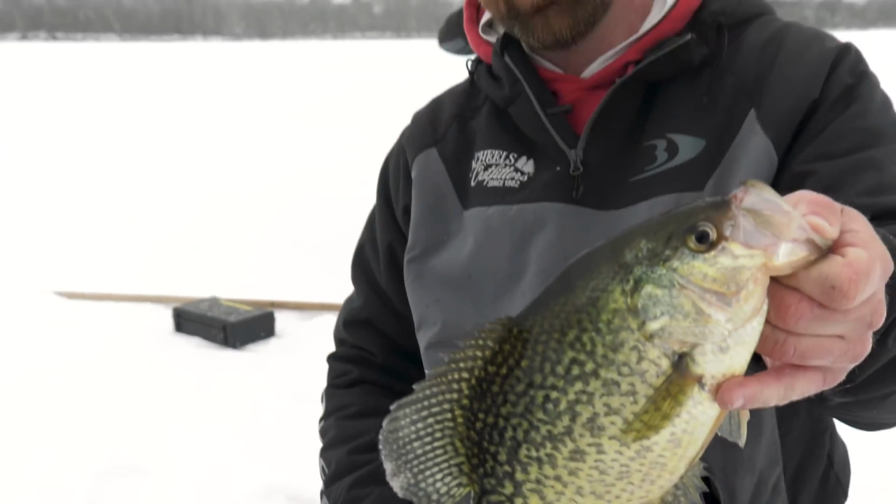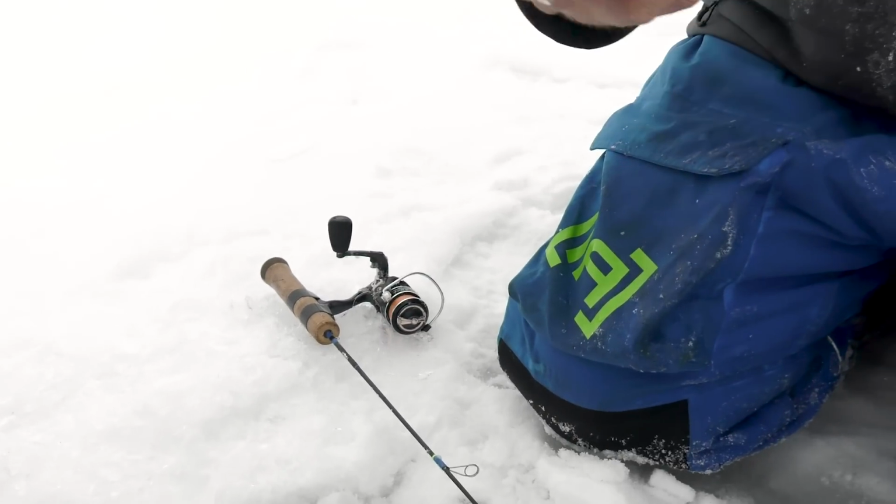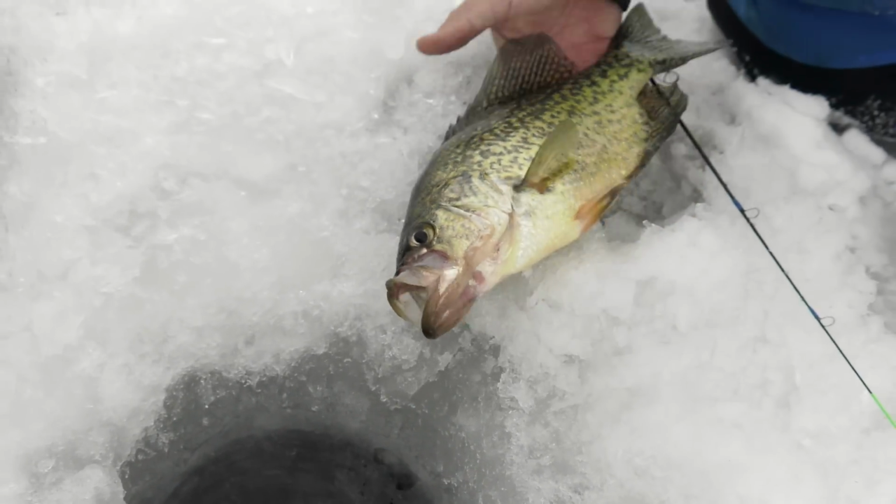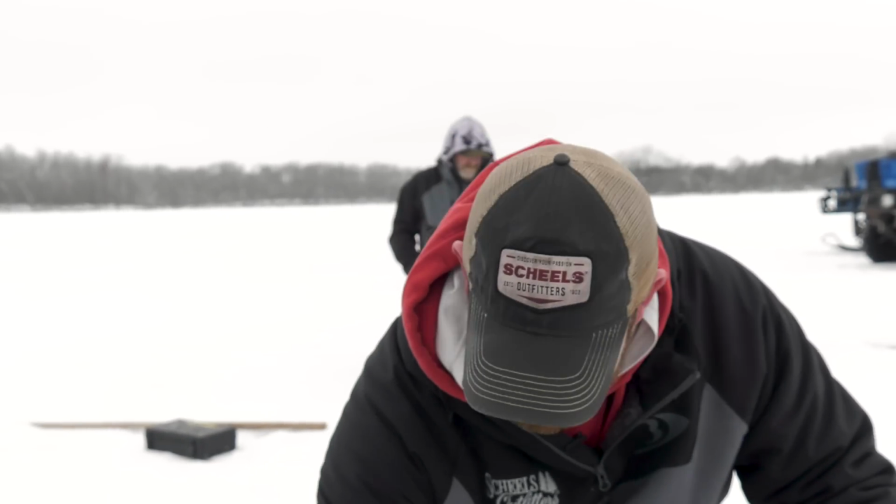This kind of just shows that these bigger fish are mixed in with these smaller ones, because I just caught a small one shortly before this, and then here's a, that's probably 14 inches right there, I'd say. But just a beautiful fish. All right, let's see if we can get a couple more of those.